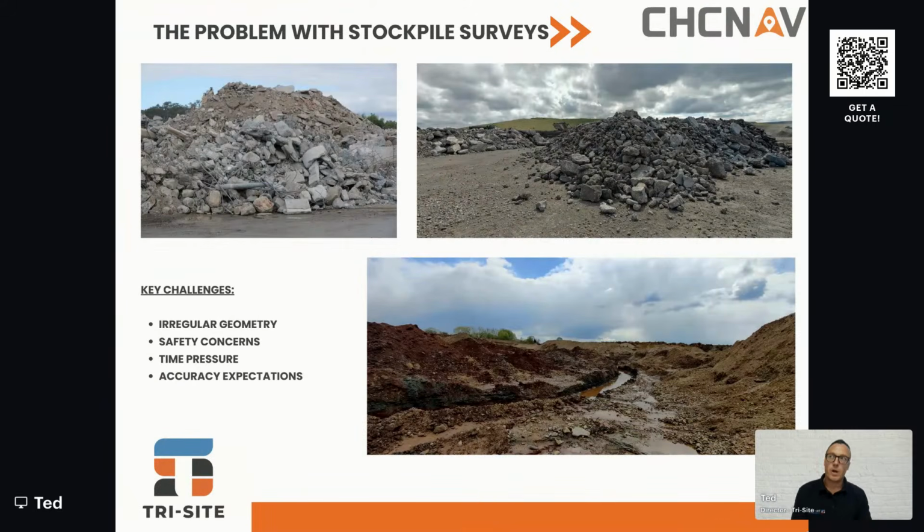So obviously stockpiles, especially problematic stockpiles. If you look at the pictures here, we've got pre-crushed concrete, some pre-crushed aggregates there, and what is a very messy earthworks site on the bottom. The challenges that come with stockpile surveys are that they're not a simple surface. By that I mean they're irregular, they're rough, they're often unsafe and dangerous. For example, you wouldn't want to walk as a surveyor around those top two pictures. So there are safety concerns with them.